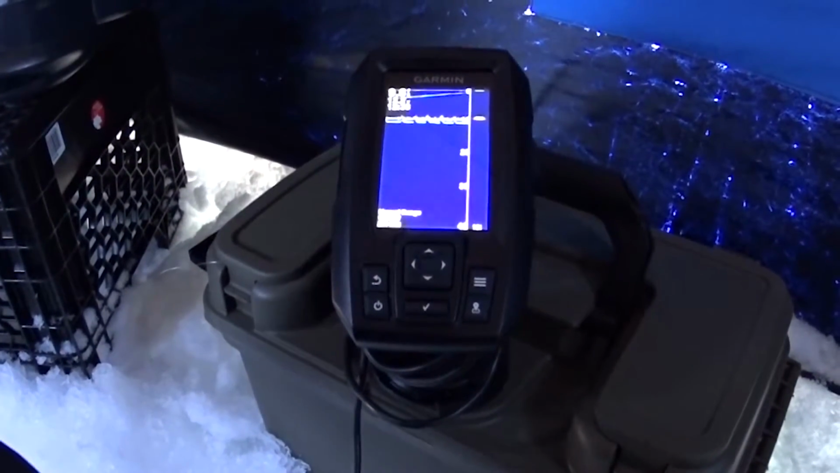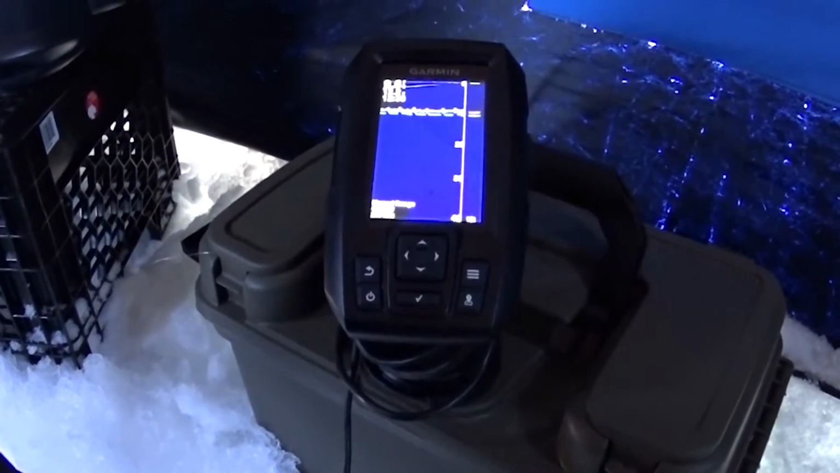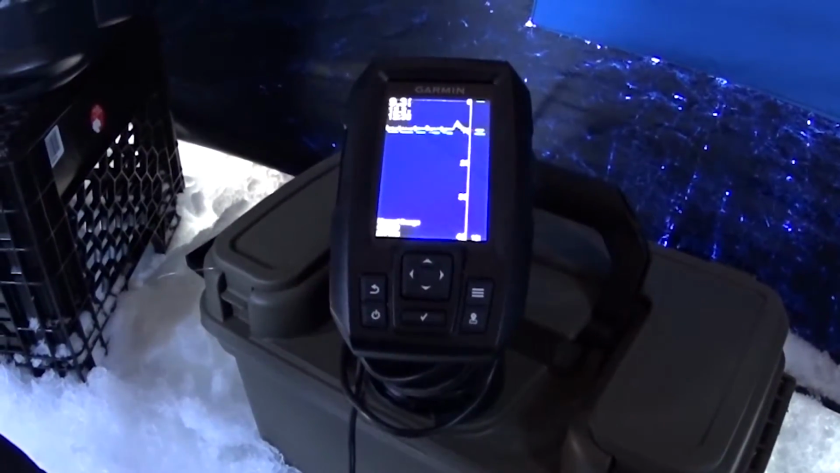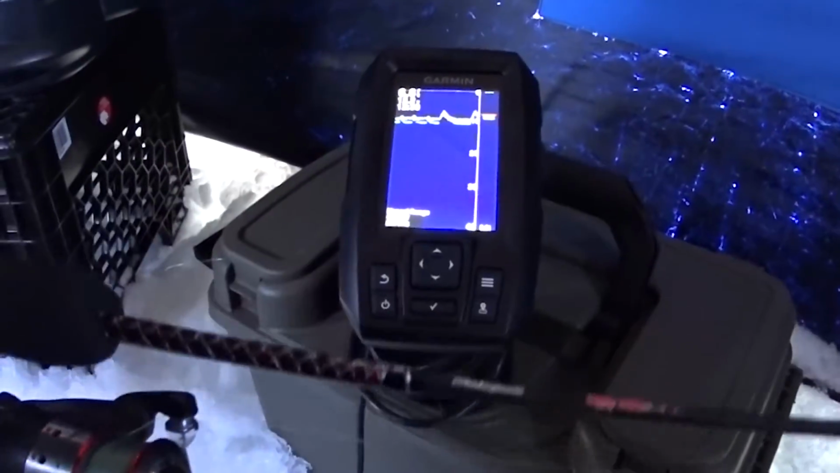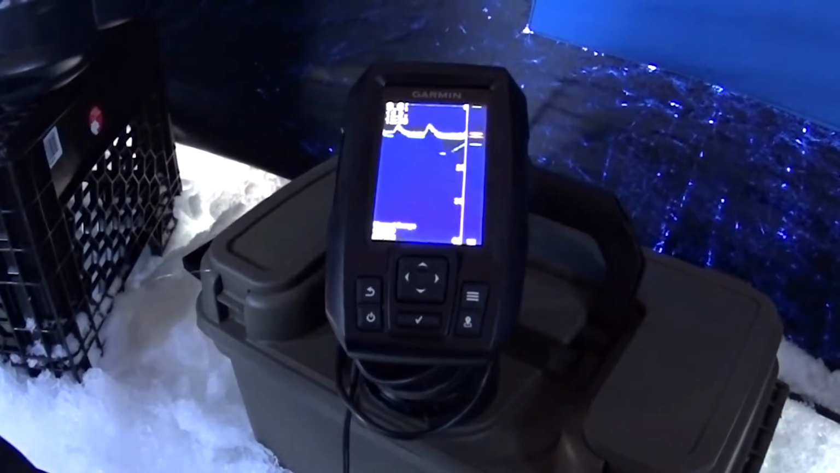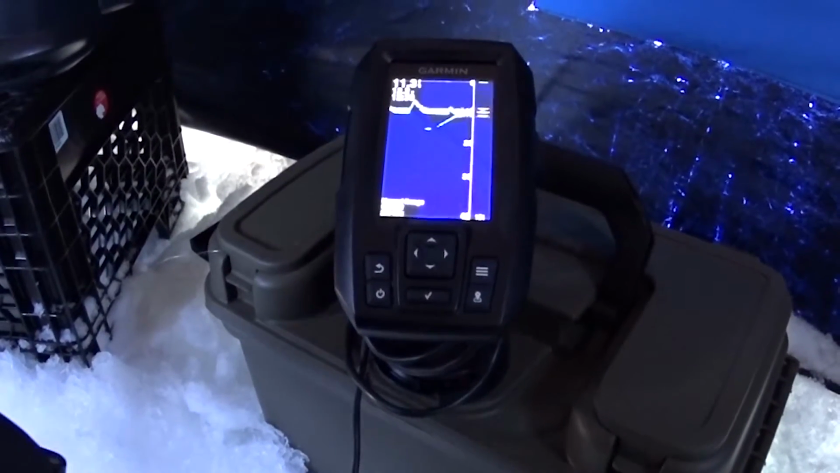I'm back to just my dodger and my jig. That's what it looks like. A couple bigger jigs. See if we can bring them back. Looks like there might be something. He's coming up right from 15. Came right up to see what we got here.